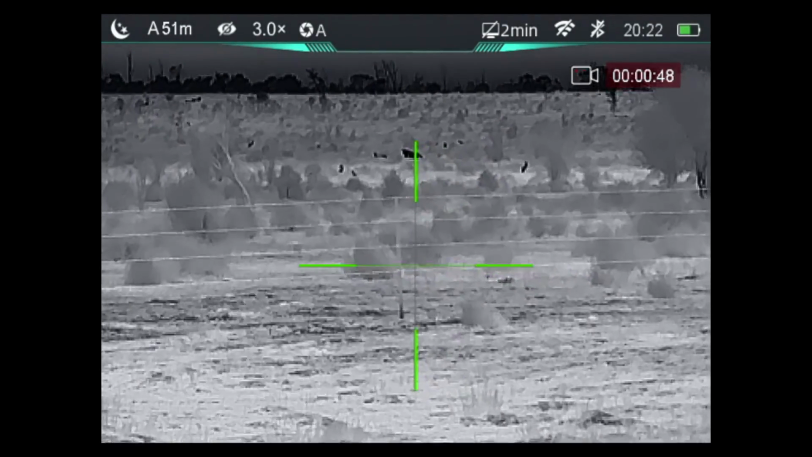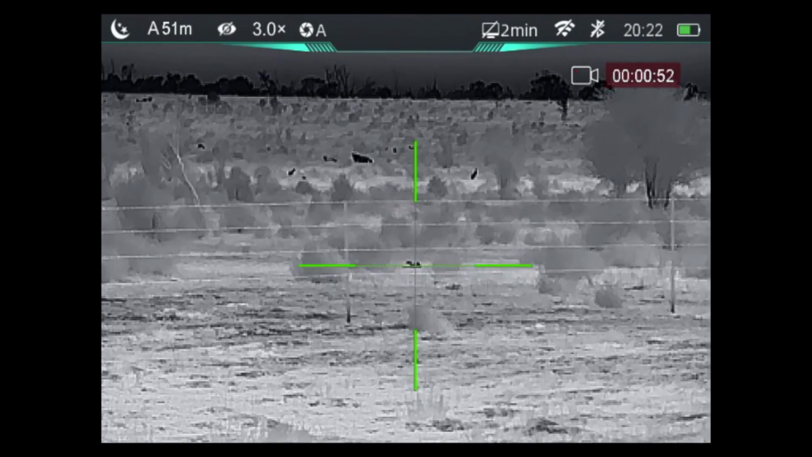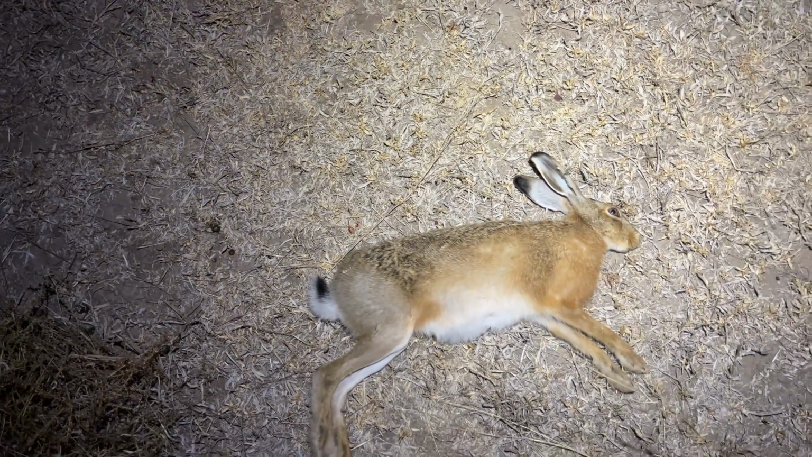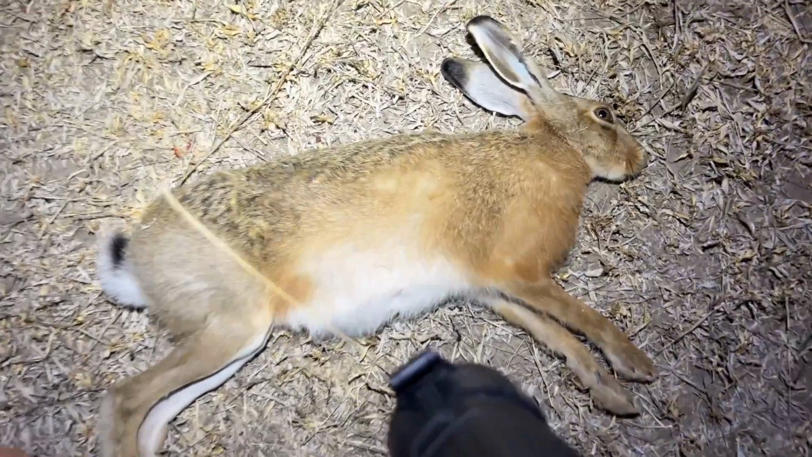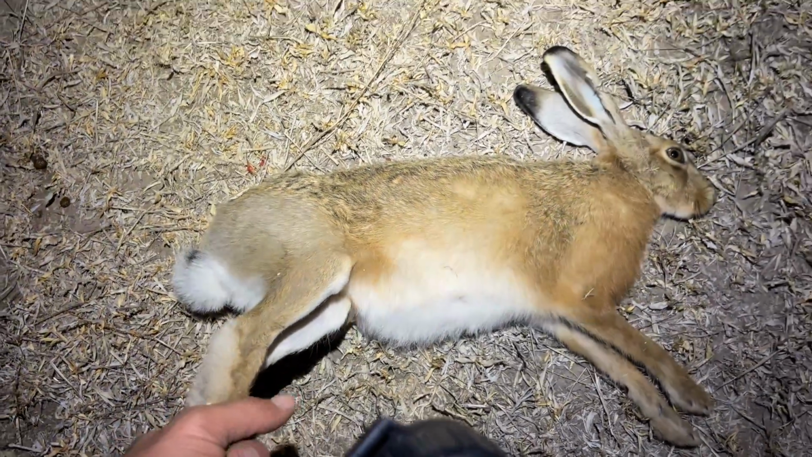I did get him. Let's go into the heart. He just dropped over. Yeah, right through the heart. It's probably about an 80 metre shot with subsonics in the 22. Only sighted in at 50 metres, so it dropped fairly low. I didn't have a real good lean. I thought I'd missed him and I was trying to get a better lean. I looked at him again and he dropped over. Anyway, number 2 on the deck.